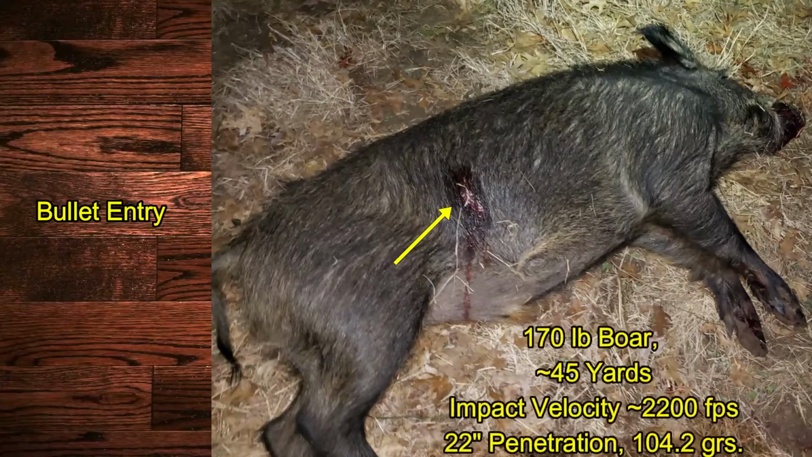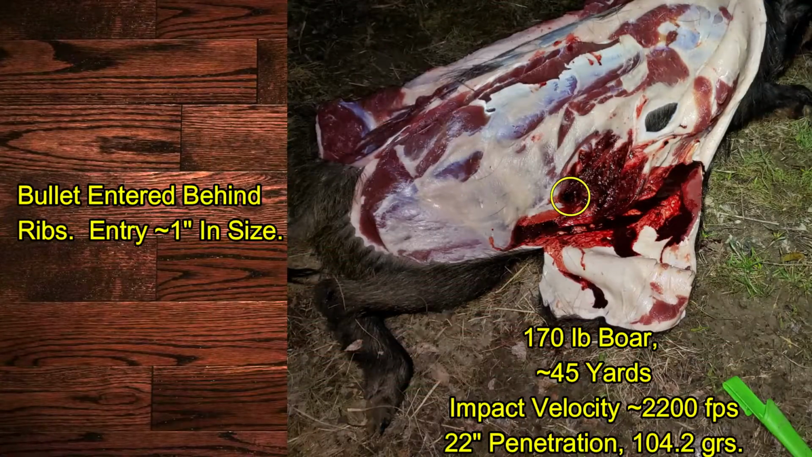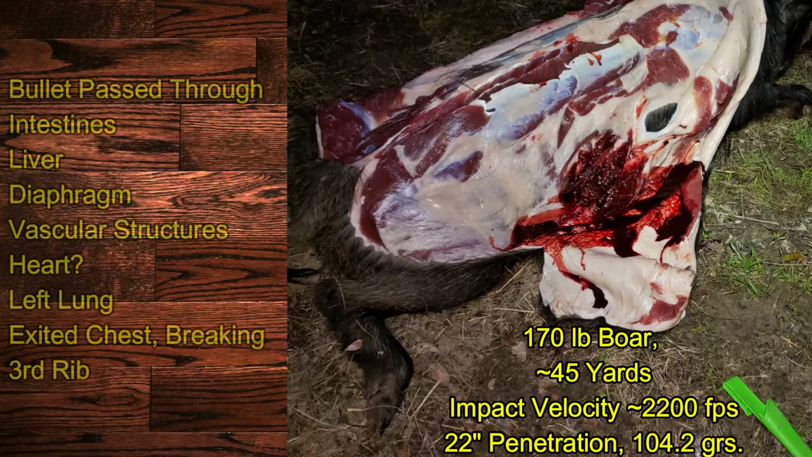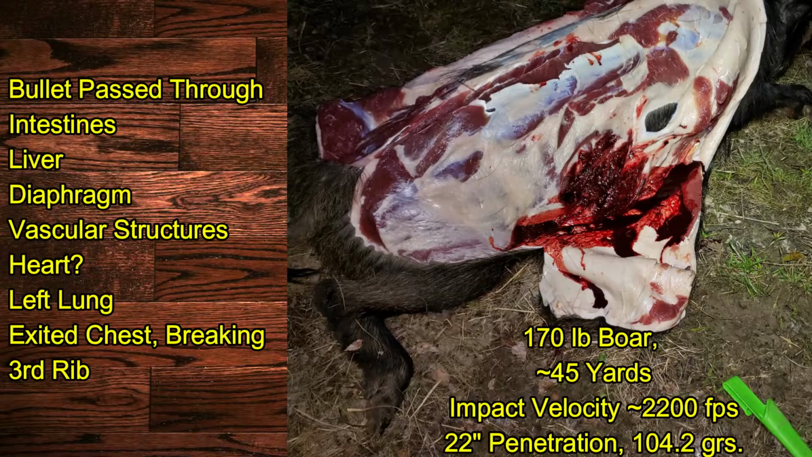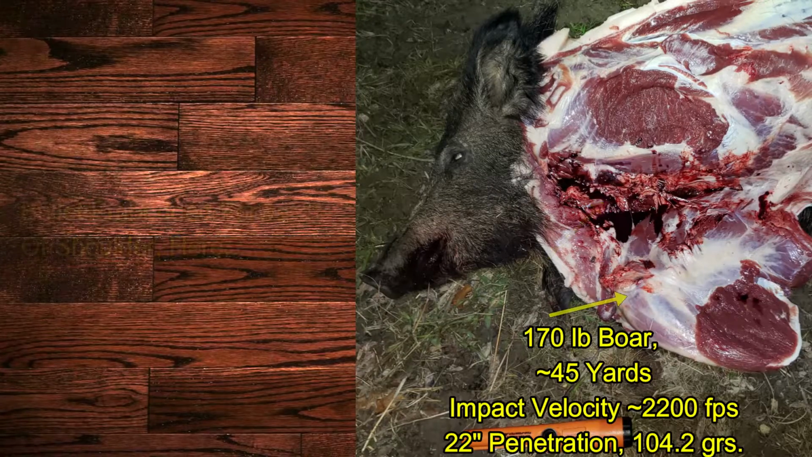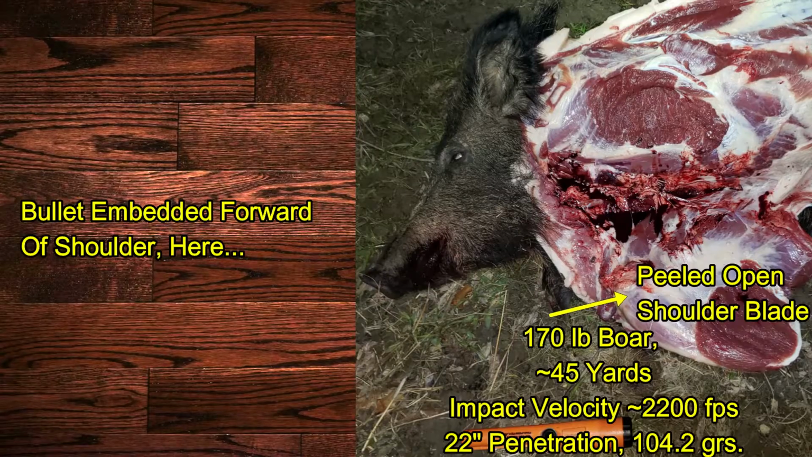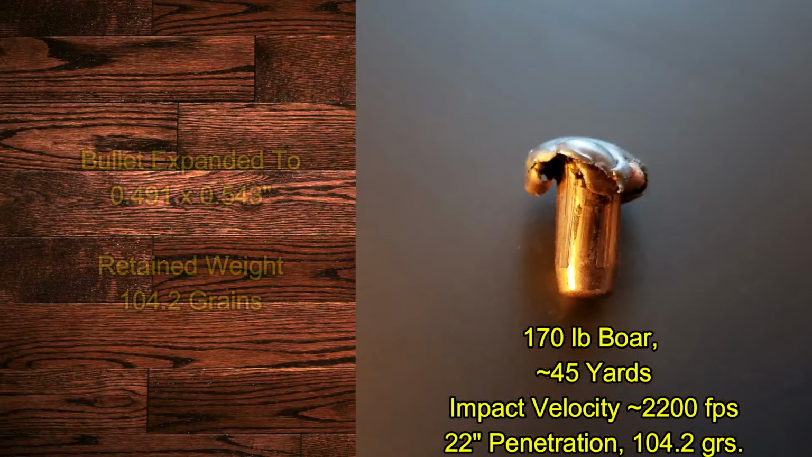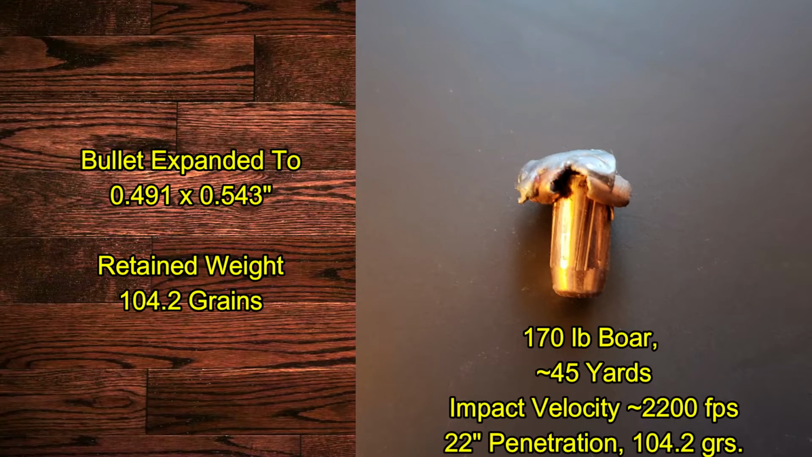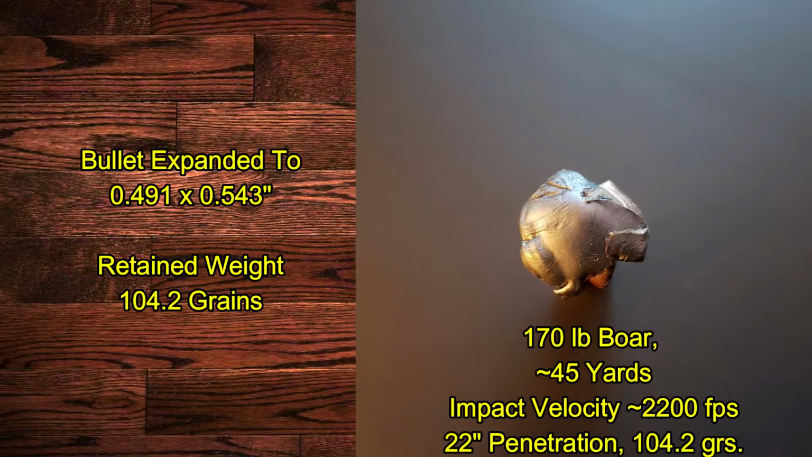The bullet entered the side that you can see here, appeared to open up fairly quickly, doing a lot of subcutaneous damage to the musculature here. Then entered the abdomen and chest cavity, doing damage to several organs, before exiting the chest cavity, breaking the third rib, and then becoming trapped in the skin here. The bullet was recovered relatively intact. It had expanded nicely and had shed only about 25 grains of weight.